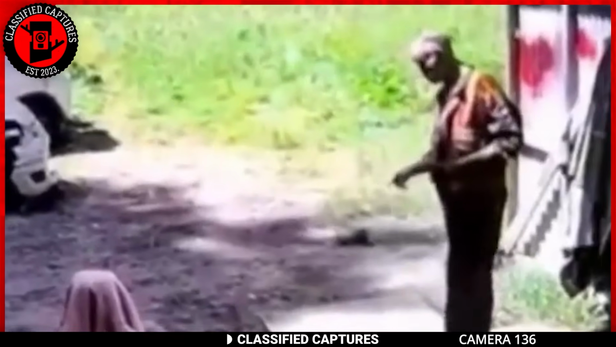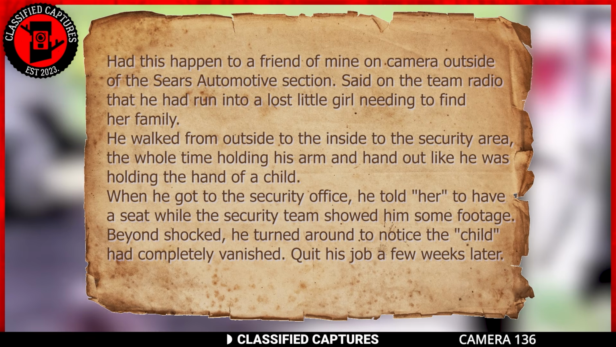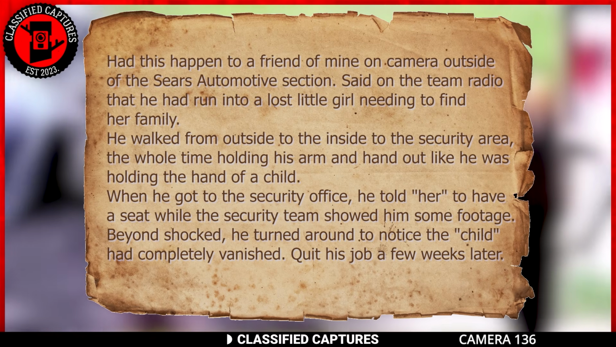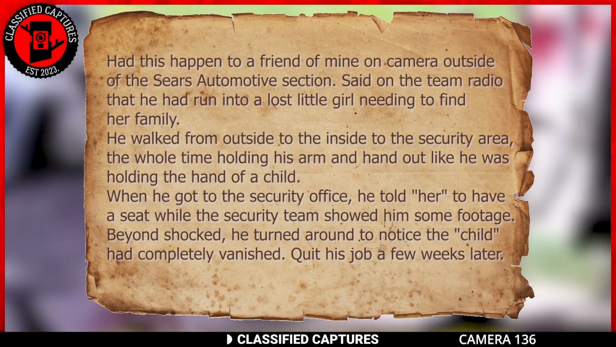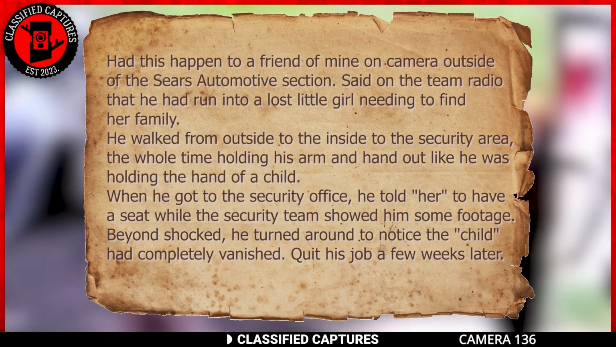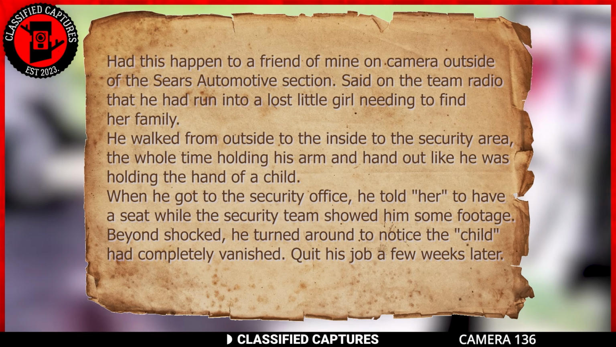Another person stated this had happened to a friend of mine on camera outside of the Sears automotive section. He said on the team radio that he'd run into a lost little girl needing to find her family. He walked from outside to the inside to the security area, the whole time holding his arm and hand out like he was holding the hand of a child.